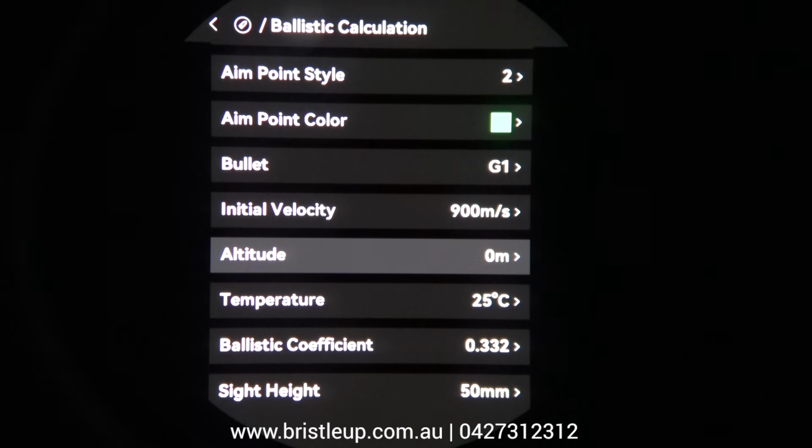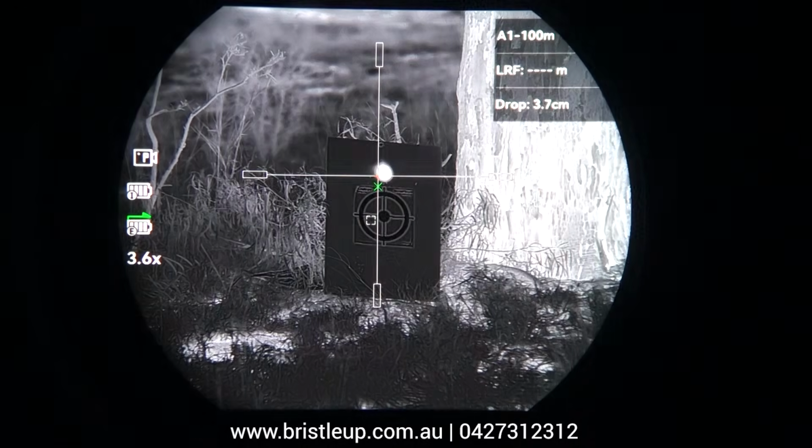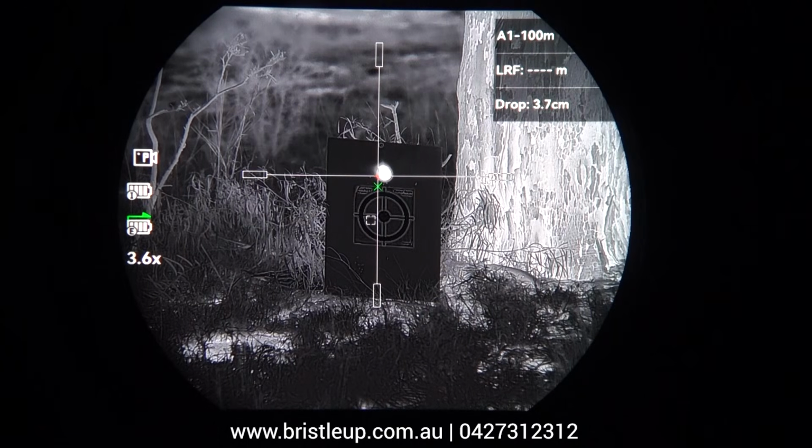If you're serious about it, you probably want to do your own velocity measurements. But for the most part, you can usually find enough data to get you started and get it pretty good, but you might have to fine tune it. All right, so once you've put your ballistics information in from here, it's as simple as doing a range find.